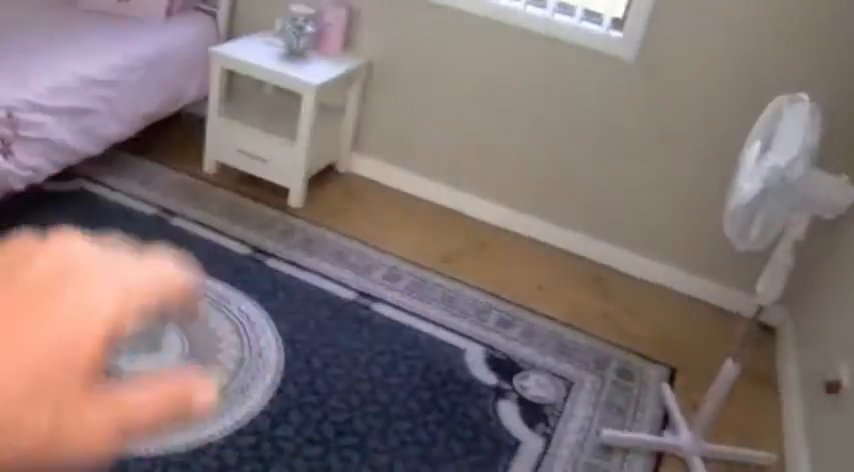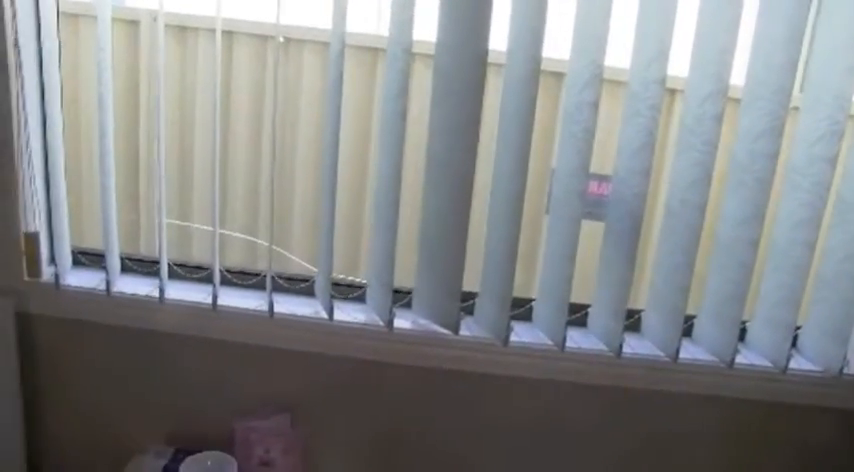Bedroom to the southern side, again exposed timber flooring. Walls generally appear to be okay. Aluminium window do have cracked glazing in this instance, so you need to get a glazier in to replace that sort of glazing where you get the breakage. The ceilings, cornices, you do get a deflection. Now on the southern side, you're always going to get more of a deflection to those details simply because you get a lot more condensate occurring to those particular details.